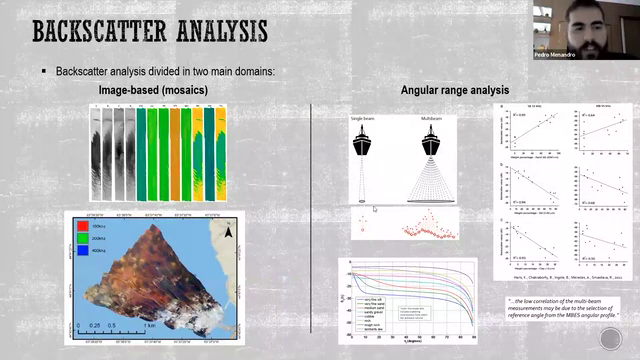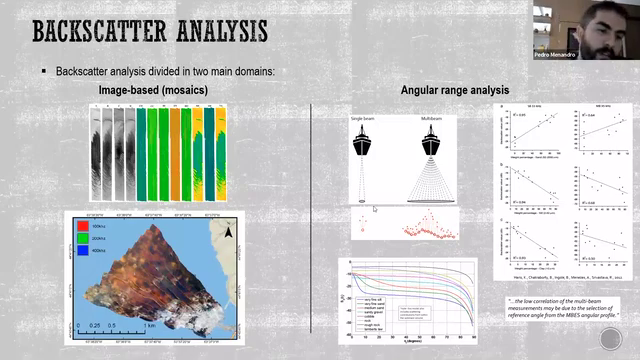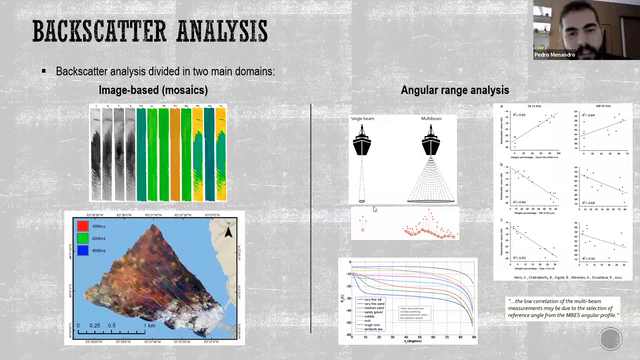So here are more examples of image-based analysis, extracting textural parameters from the mosaic, or the RGB composite analysis, in which each frequency is represented by one of the bands. And for the angular range analysis, you can plot the angular response. I already mentioned it, but here, just to show that when you look at single beam data, we can obtain a good correlation with backscatter data and different seabed types in this paper.